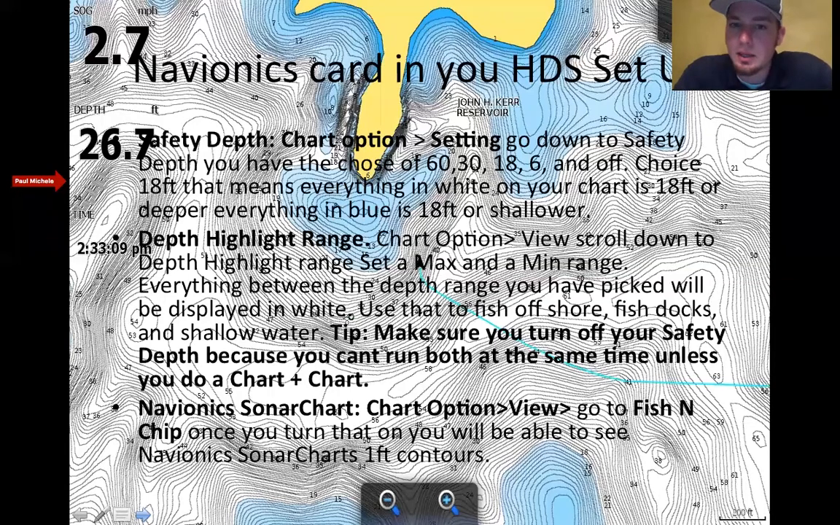For those that have never heard of safety depth and have a Navionics card, check this out, because let's say you're a brand new Navionics customer, you get a Navionics card, you go home, update it, put it into your unit, it's automatically going to set it at 60 foot. What that's going to do is a shading, which we're viewing here.